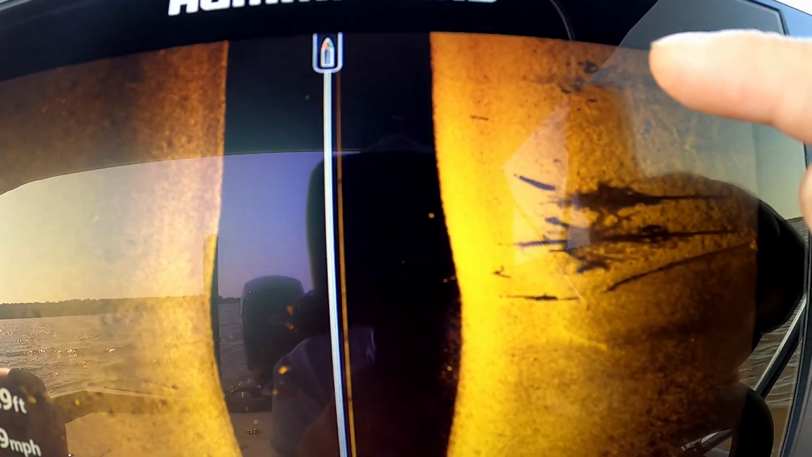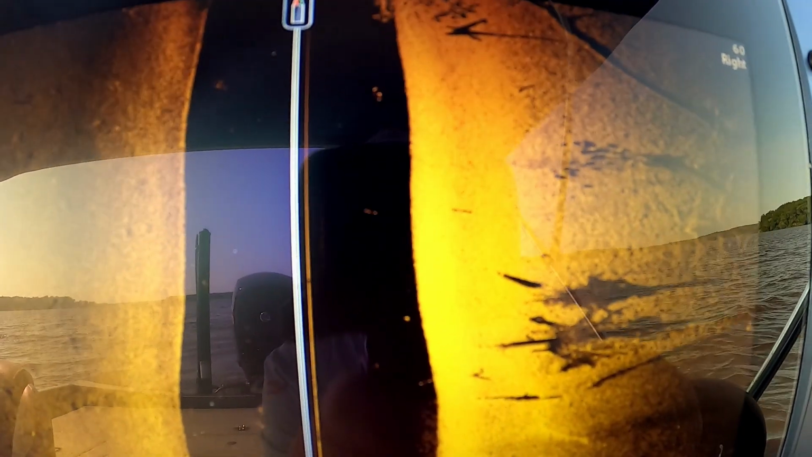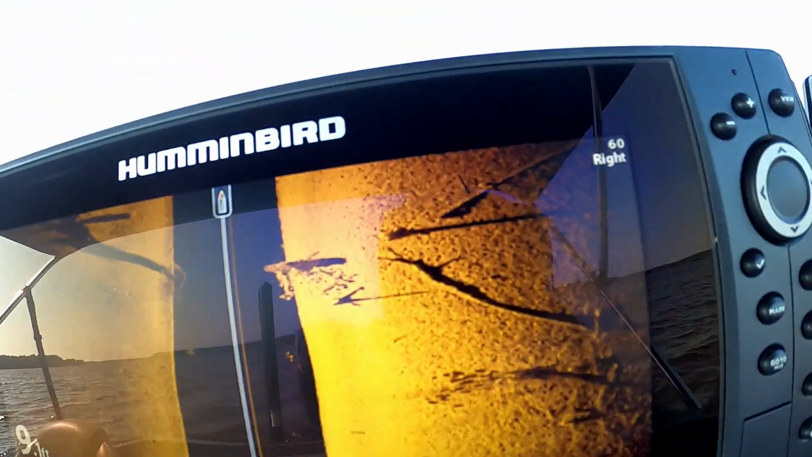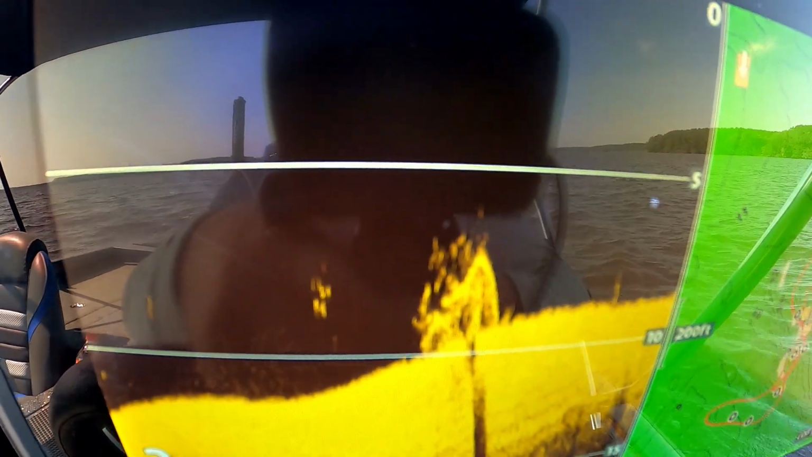And there's a pretty good look at that school. You can see them pretty good right there. Some fish. That looks like some good sized fish. And look at there, there's some on that stump right there too. And that's the one we went over a little while ago. You can see them on the down scan over here. You see those little fuzzy things around that stump.